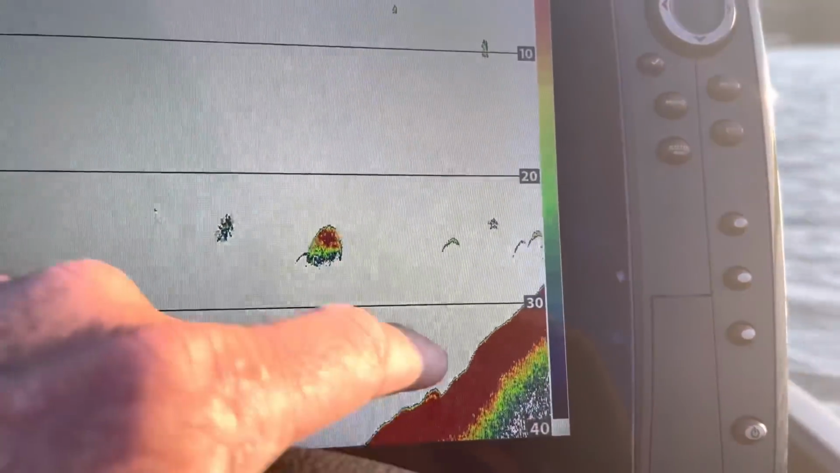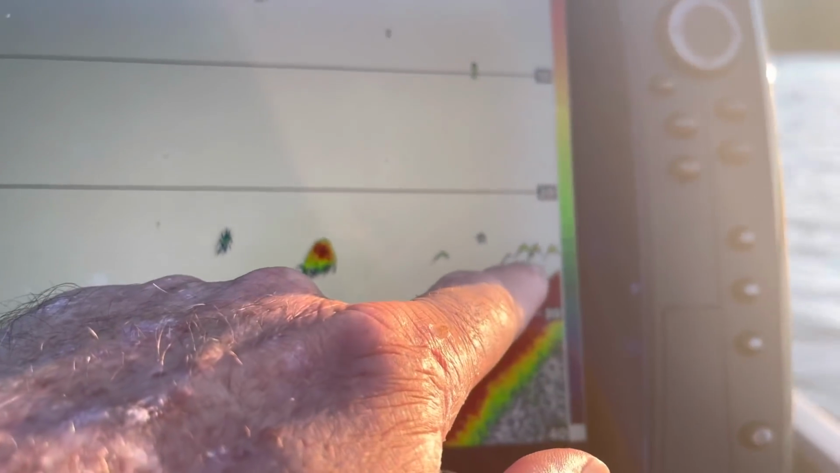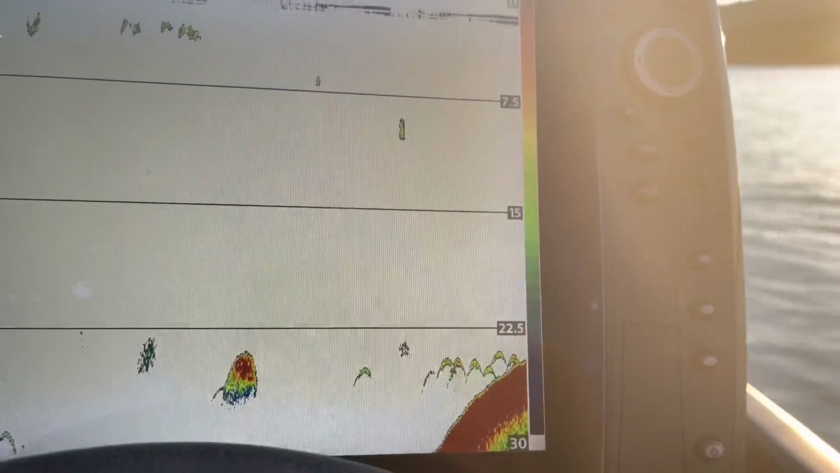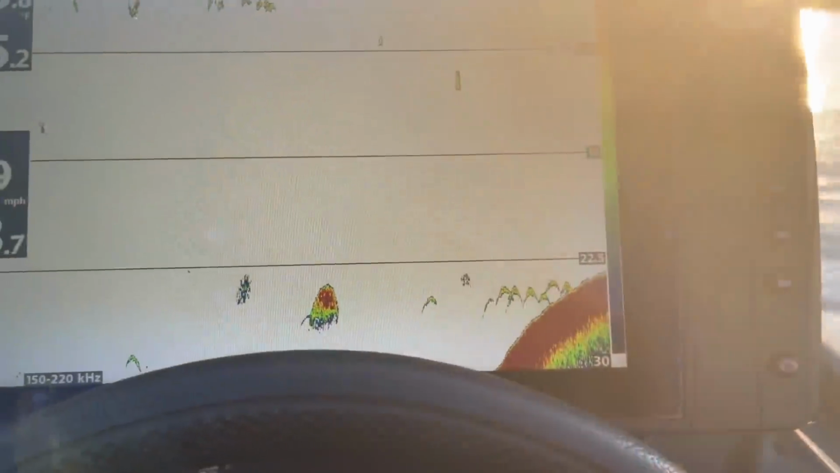And just a few scattered fish here. These are probably, again, carp, catfish, something like that. The way they're positioned, they're not really set up to be bass in that situation. So in this case, I wouldn't be real impressed with that point. Not a lot going on there.